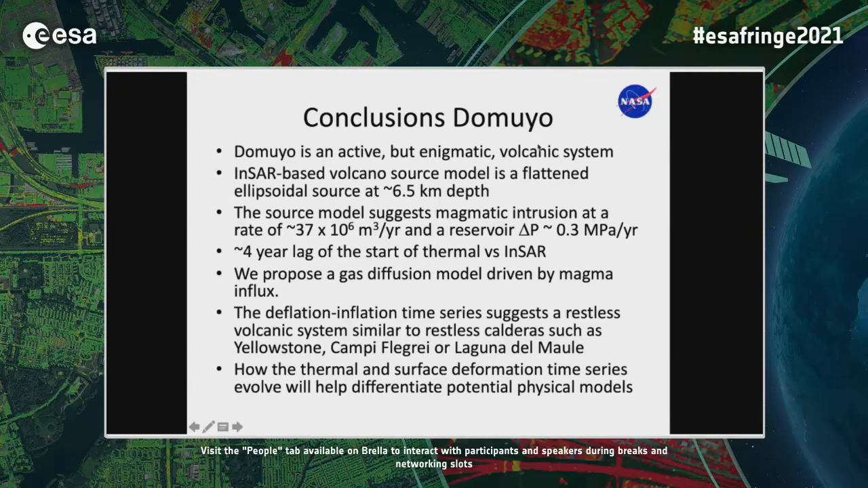Thank you, Paul. So I think we will move to the next speaker, which will be introduced by Susie. Thank you. So our next talk comes from Federico Galetto, and he's going to talk about eruptive unrest at Cerro Azul in the Galapagos.